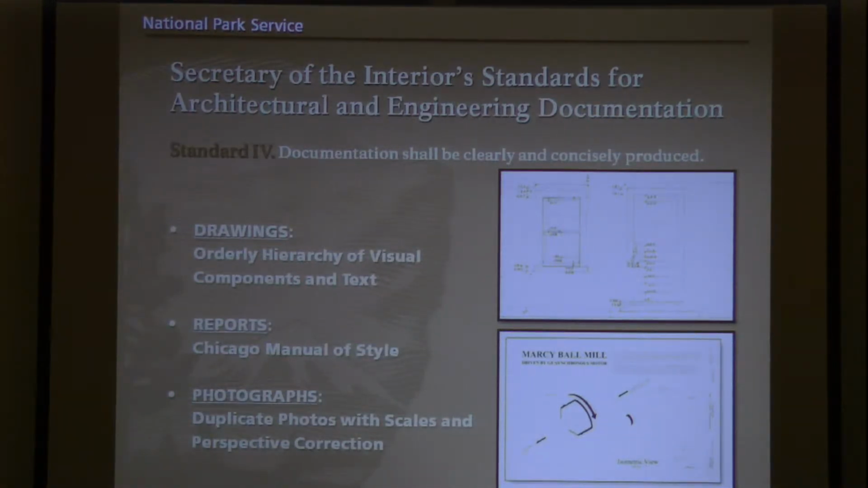The last of the 4 standards states documentation shall be clearly and concisely produced. Per our guidelines, drawings and field notes should be created with an orderly hierarchy of visual components and text. Reports should be created using the Chicago Manual of Style, and photographs should include duplicate images, one with a visible scale and one without. Also, each should be framed and viewed to correct perspective distortion at the time the photo is taken.